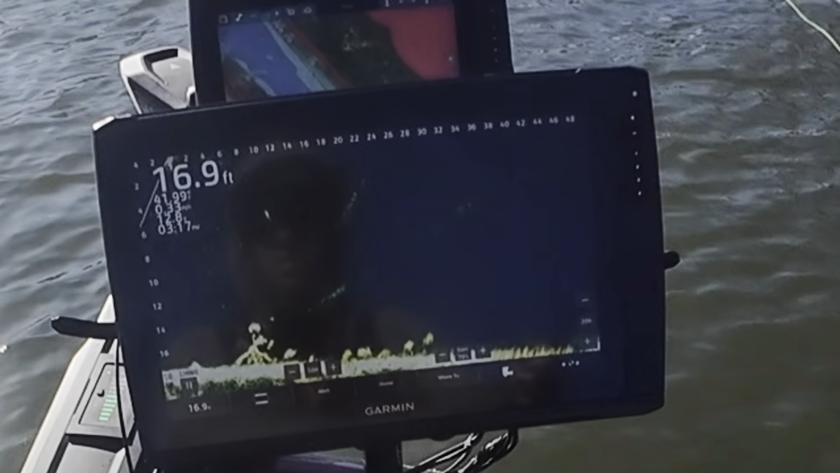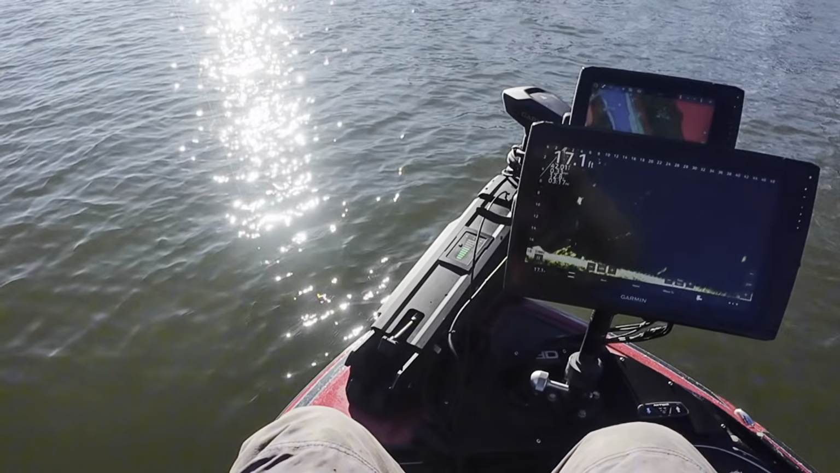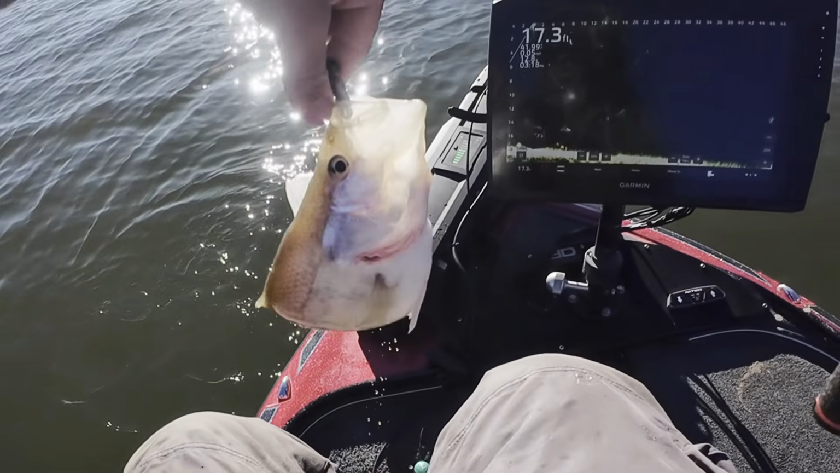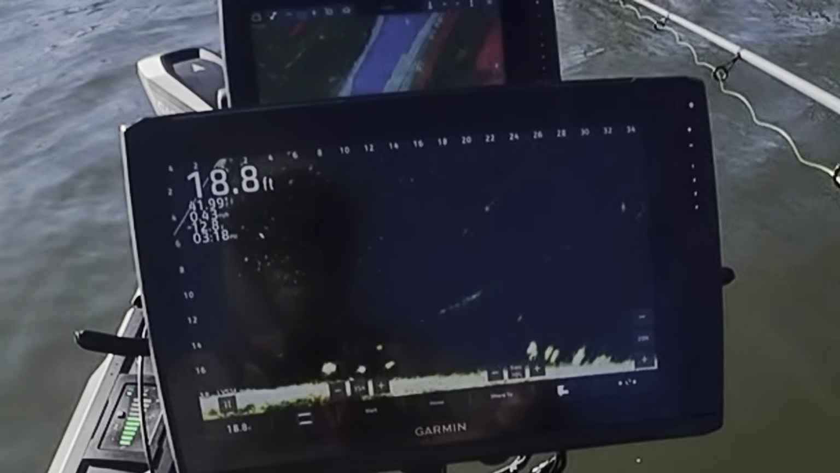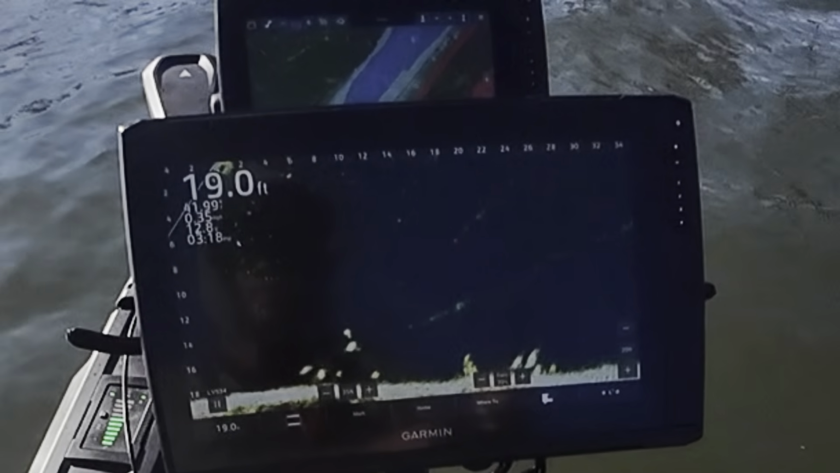Closing in. That is not the fish I was after. Feels decent though, but that other one was bigger. Just a eater. No, I don't want that little one. No, no, no. Leave it alone.